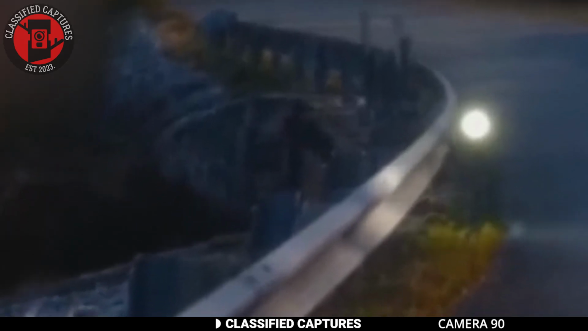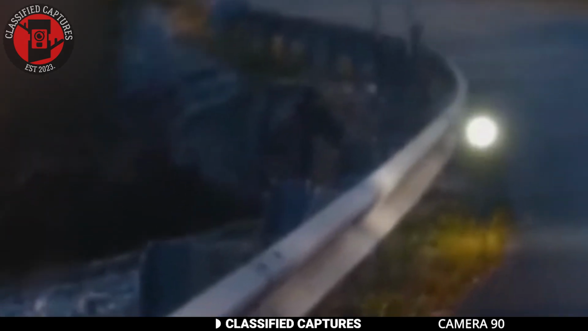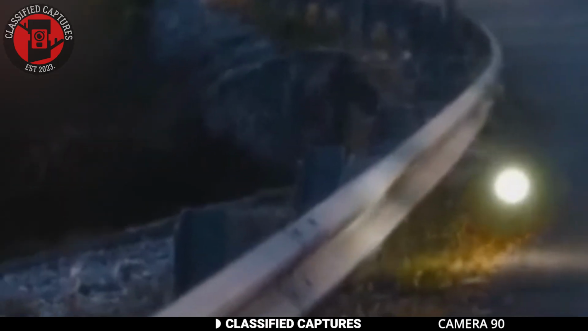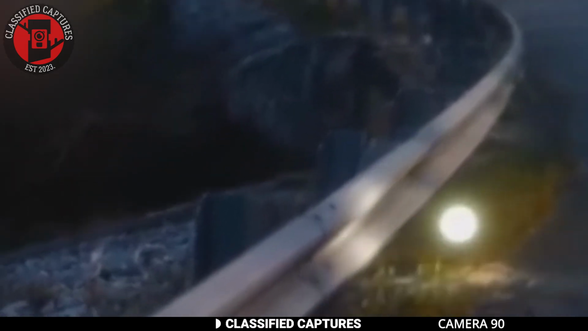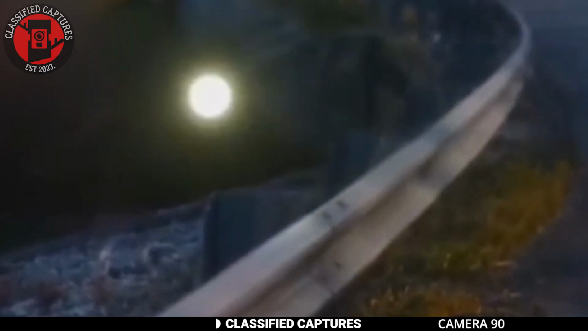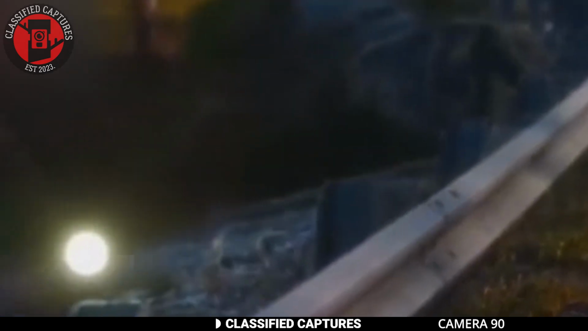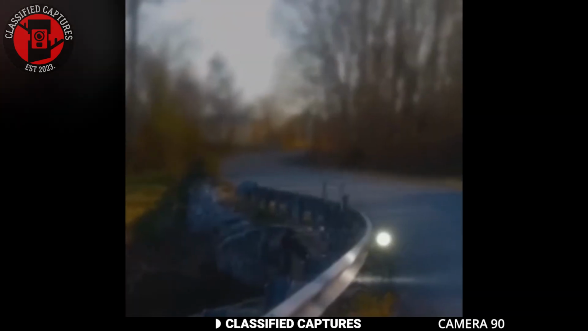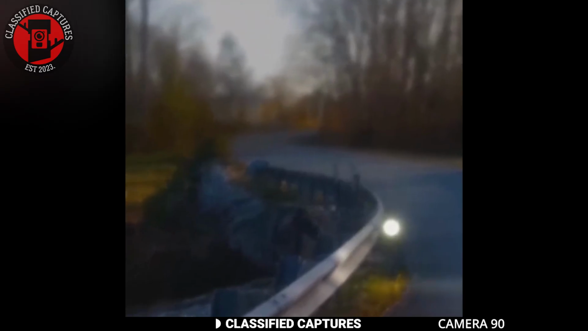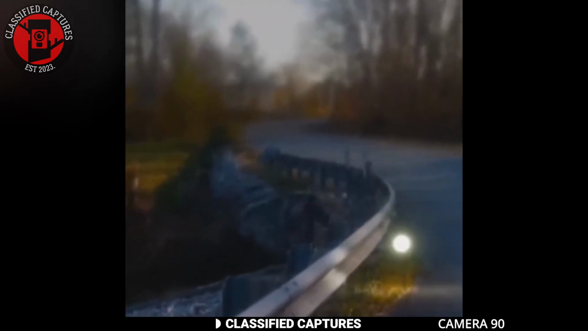Glowing orbs like this have been spotted all over the world, yet their true nature remains a mystery. Some people believe these orbs are related to alien activity, suggesting they might be probes or even manifestations of extraterrestrial presence. Others think they're natural light phenomena, such as ball lightning or swamp gas, which can produce similar visual effects under certain conditions. Skeptics, on the other hand, argue that many of these sightings are hoaxes created through clever use of technology or optical illusions.